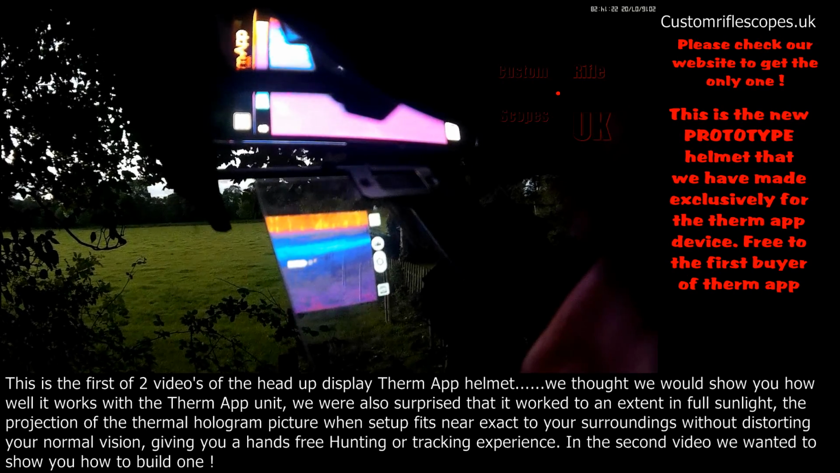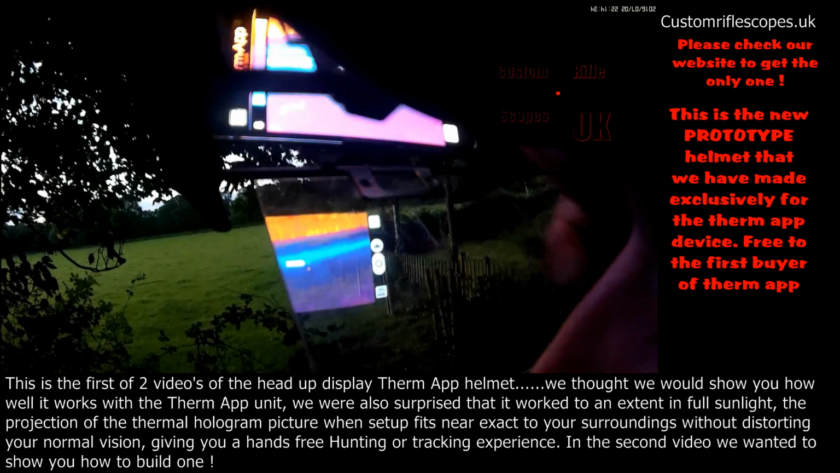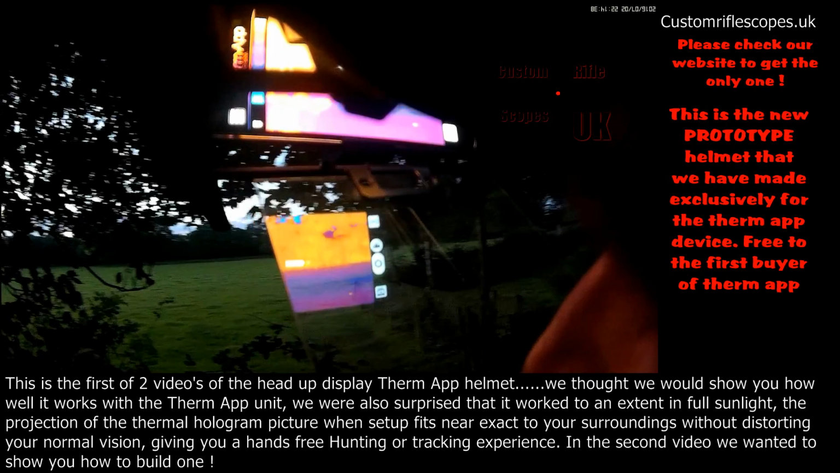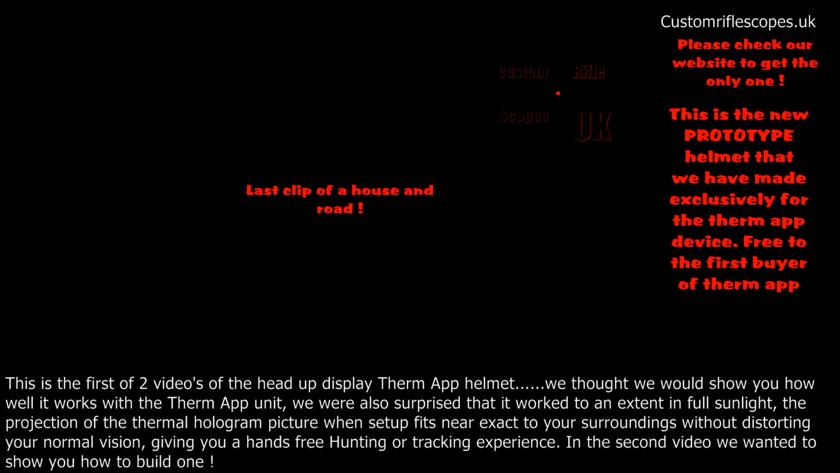That's a bit better. It's a pity there's double vision. If I look up, I can see the above screen is a lot better. Yep, fantastic. Happy with that.